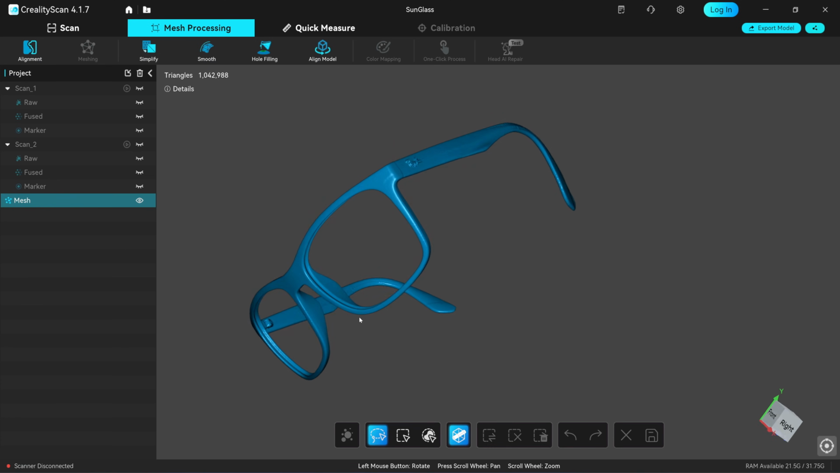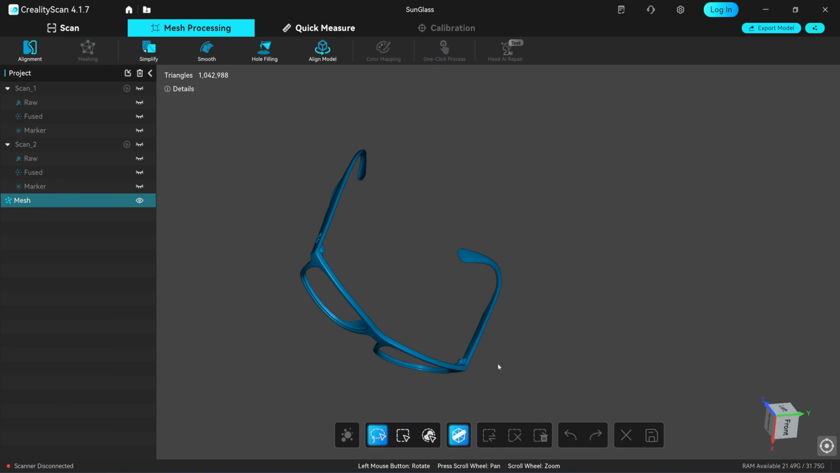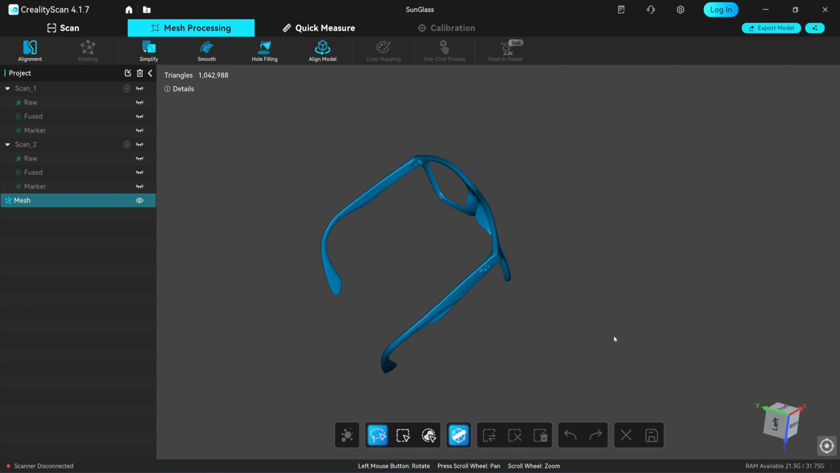Okay, just a quick side note, this video is purely educational. I'm not suggesting it's a good idea to copy a patented product. I only want to show how reverse engineering works on a complex object.